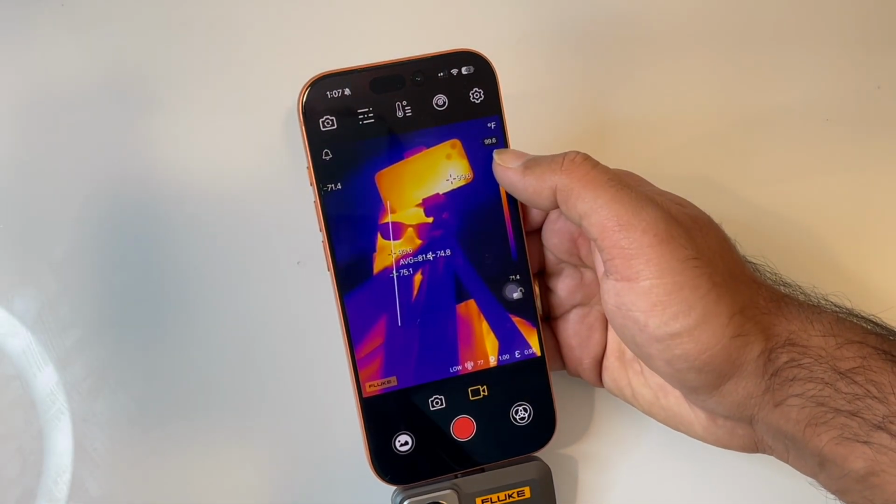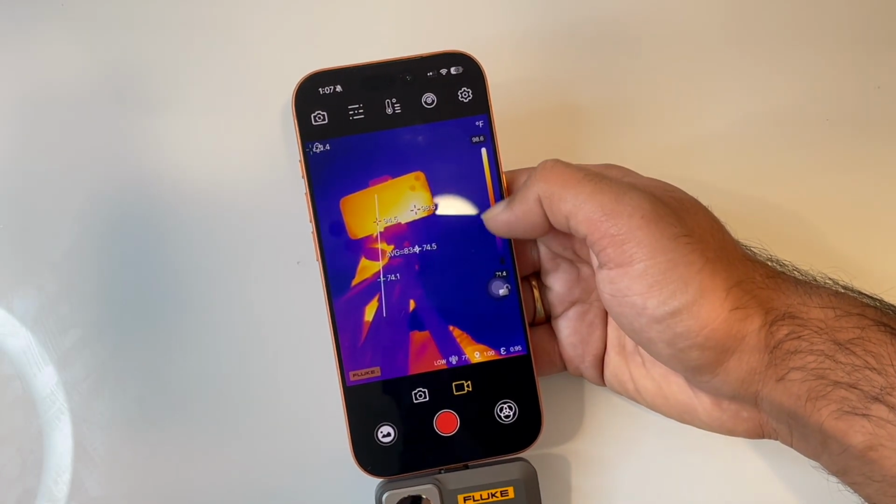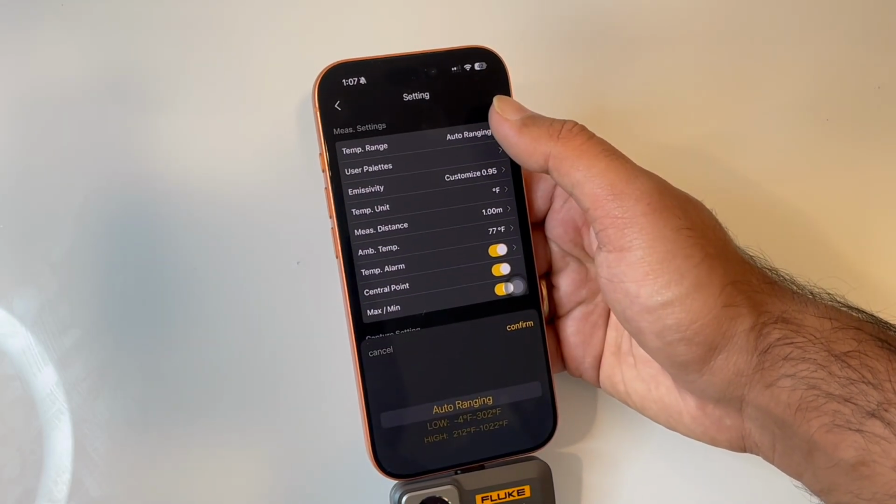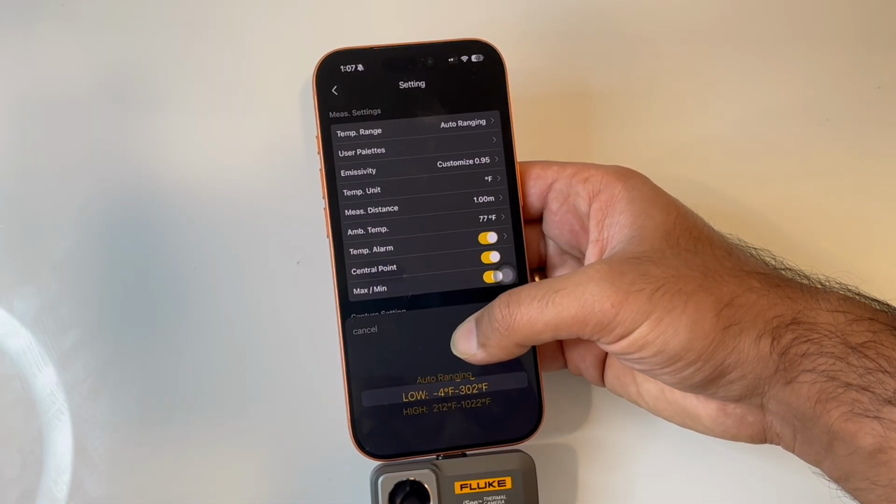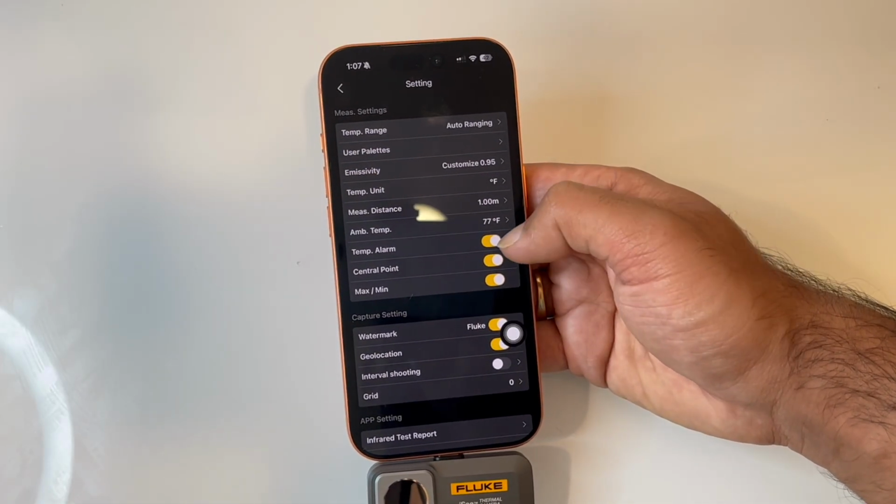So on my screen, I have anywhere between 100 degrees to 71 degrees. It's auto ranging, so it is setting my fan automatically. And I can change this. You can have it set to low or temperature range, or you can just leave it in auto range. And then what I'm going to do is put a temperature alarm.